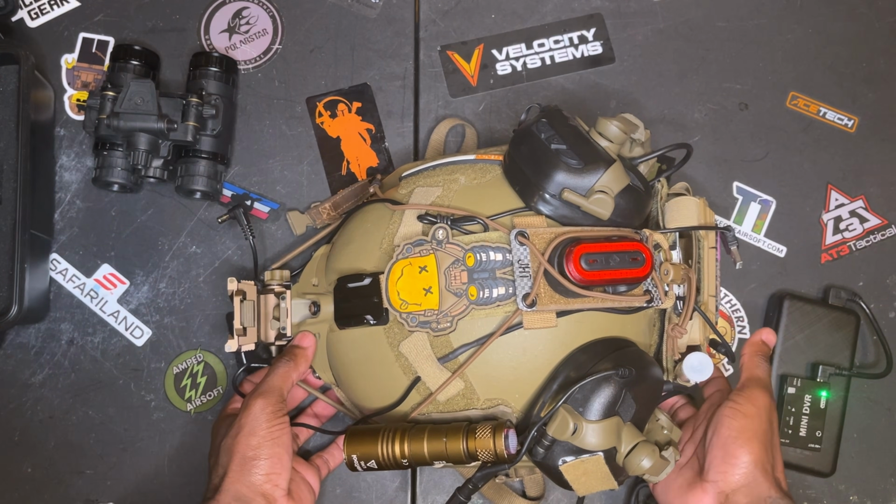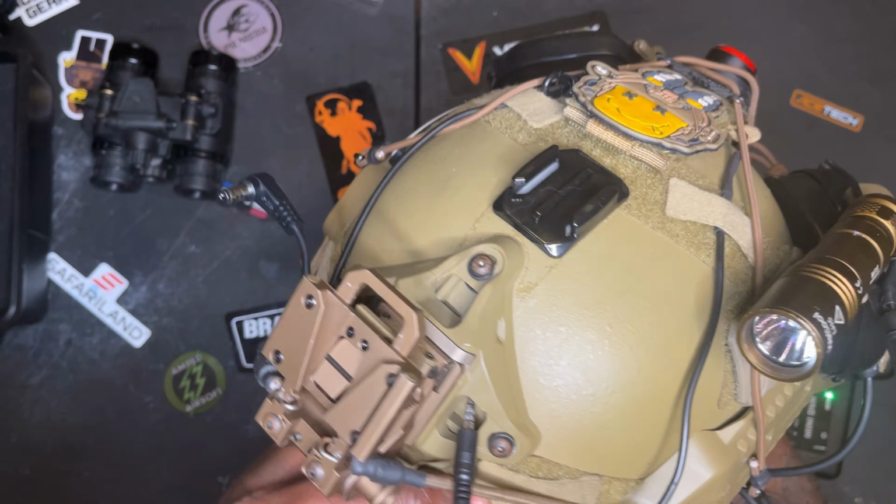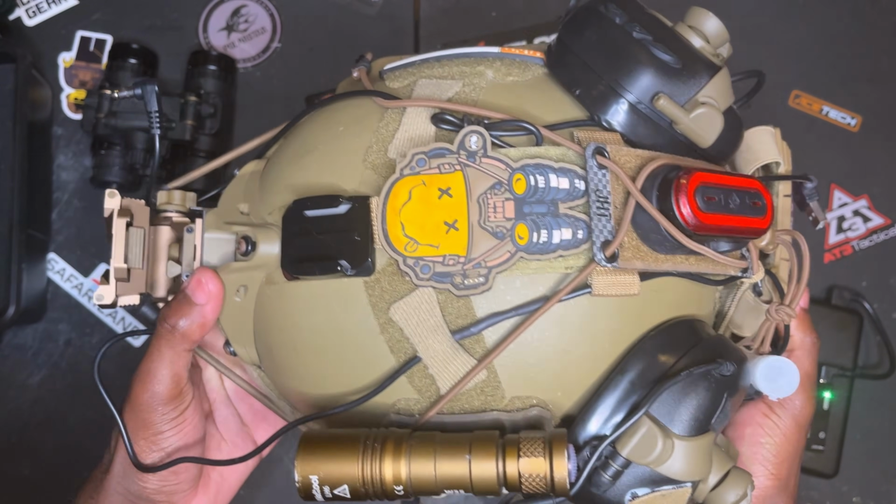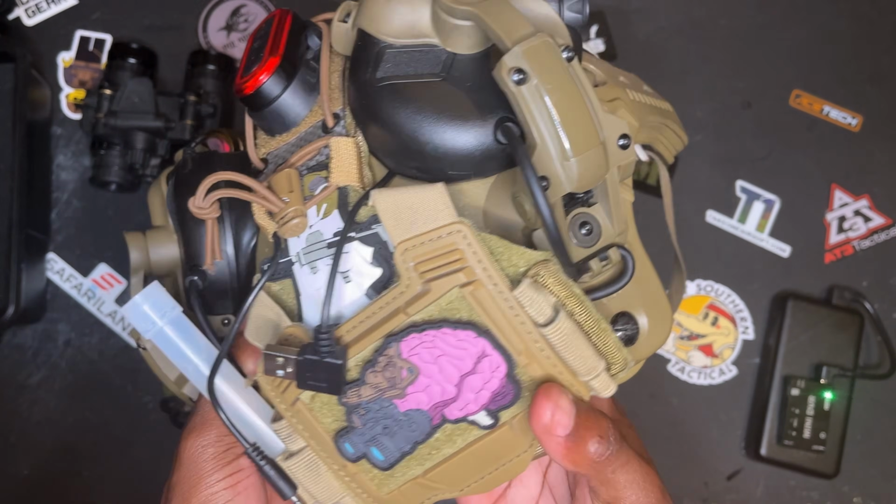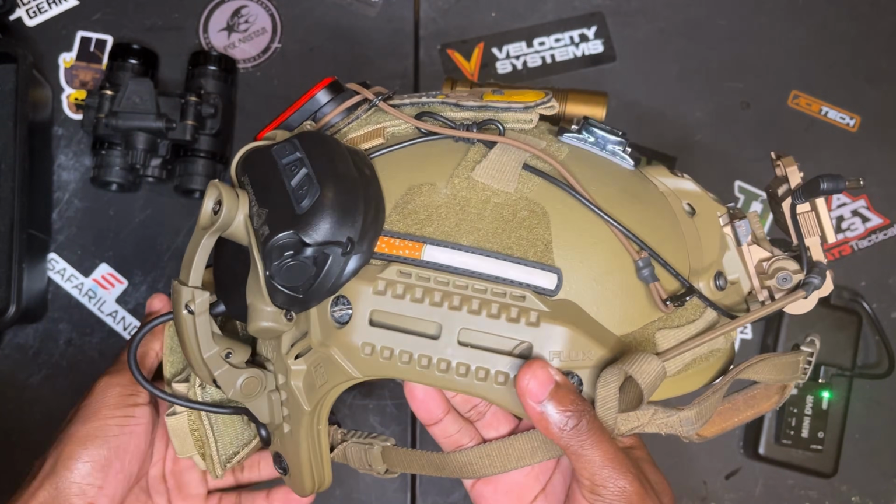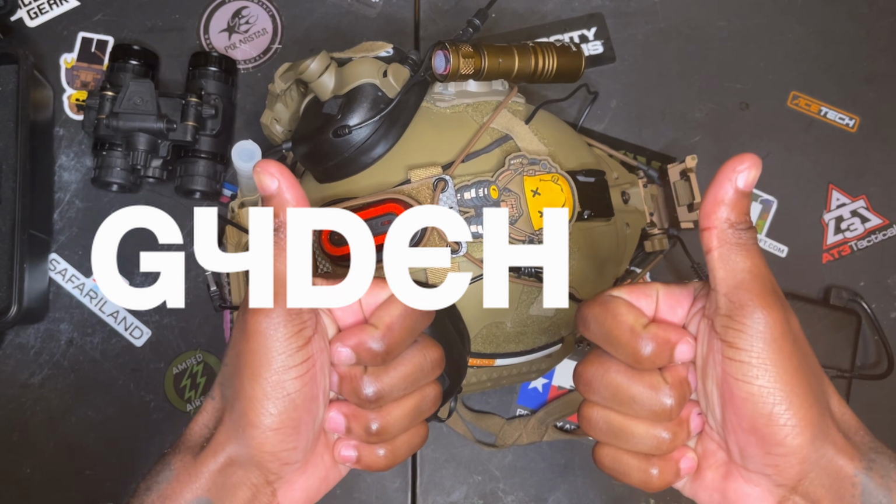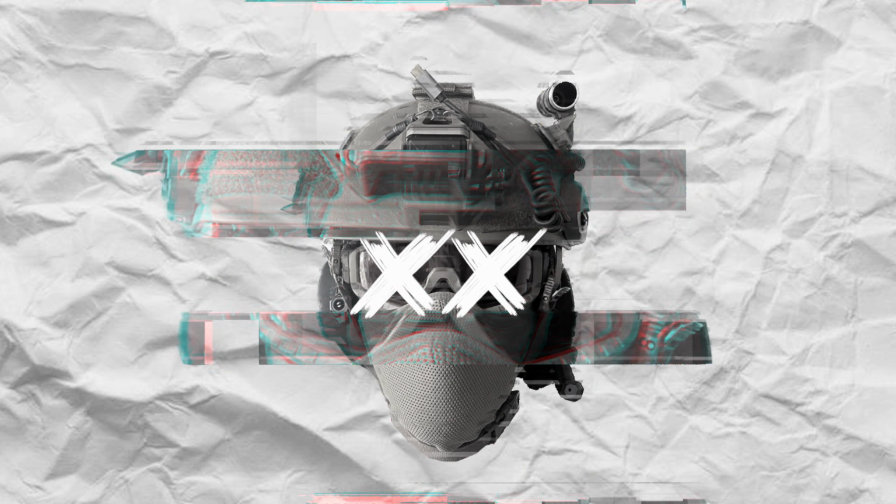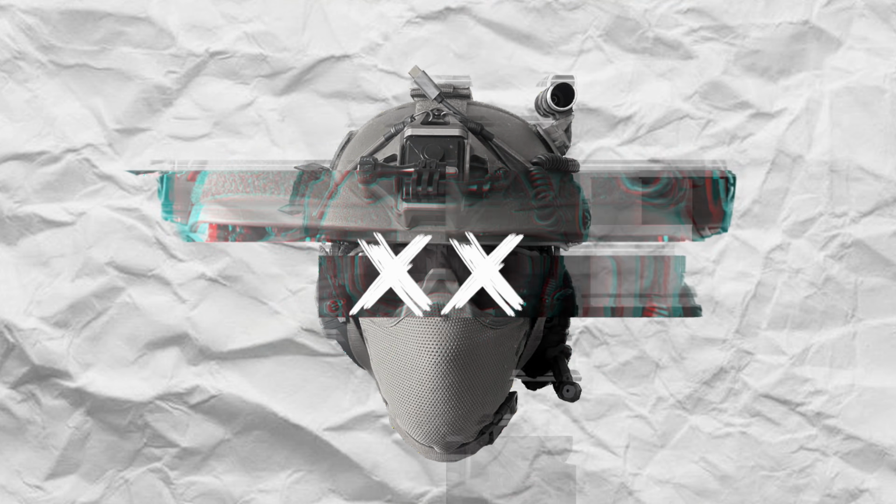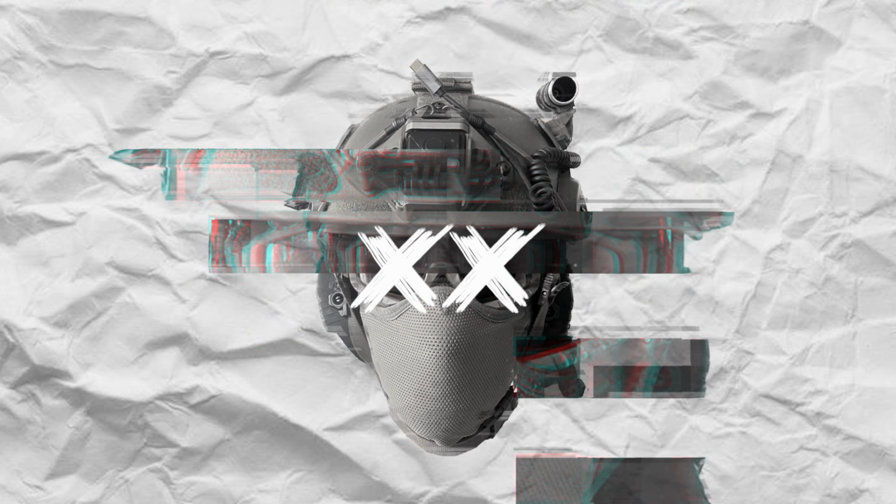Then I have my weld tool mounted to the Thrim VS helmet mount. At the very back, I have a knockoff Agilite battery pack. And finally, I have my trusty ear mores. The mount for those I got off of Amazon from a store called GYDEHUTJ. Yeah, they're a bit deceptive because they look like they're arc rail adapters, but they actually come with both arc rail and M-LOK.